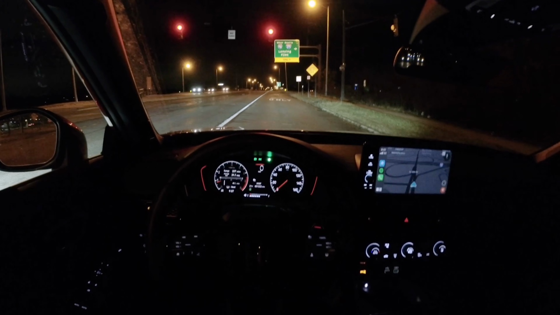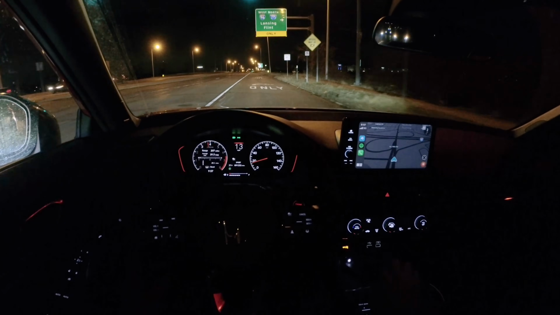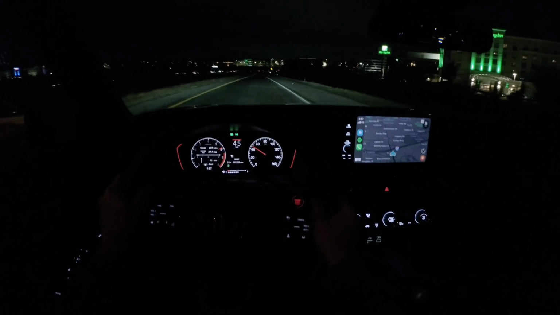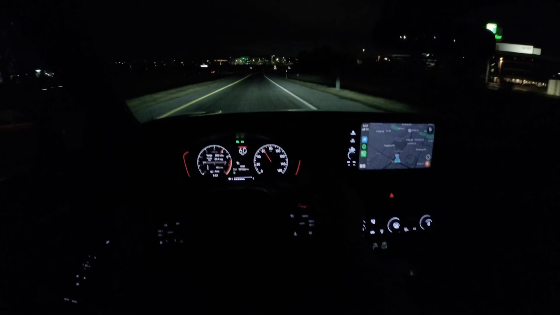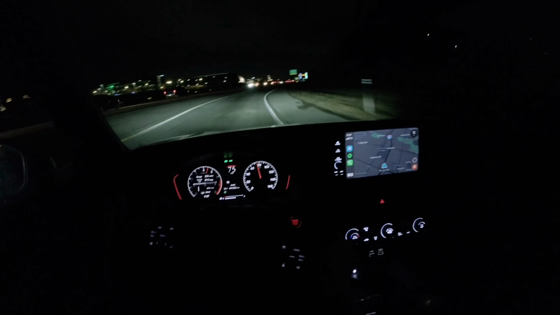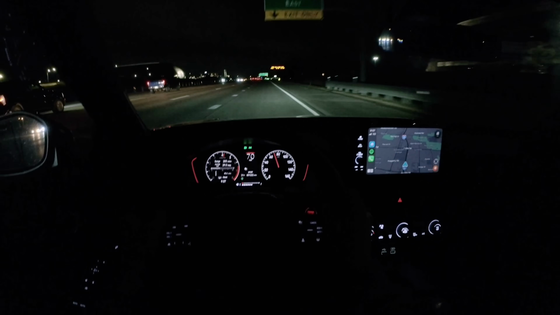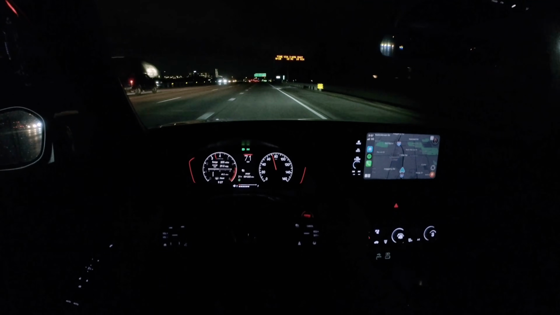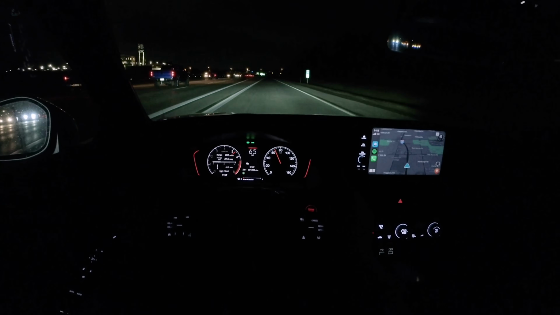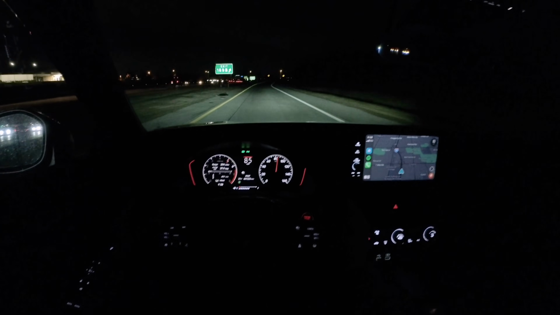We'll do a little launch here, show you guys how this diff handles a second gear hairpin. It just rockets out of corners. Yeah, you guys can see what I mean about the rev hang. It's just dragging the clutch just a bit between gears when you're driving spiritedly. Still makes a good noise in my opinion.